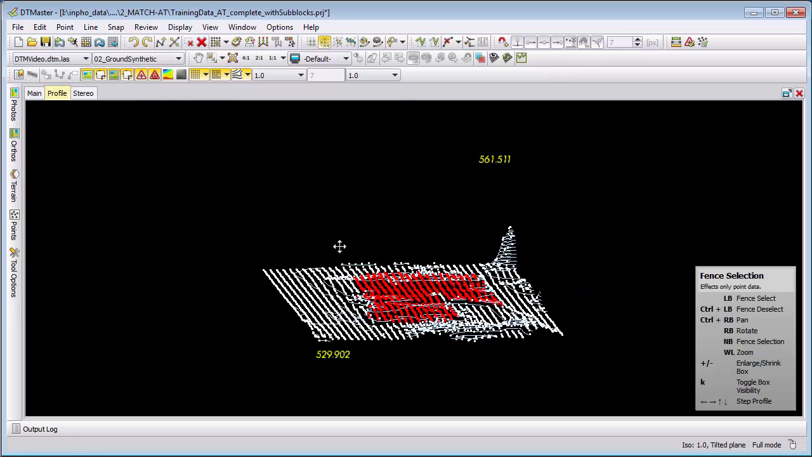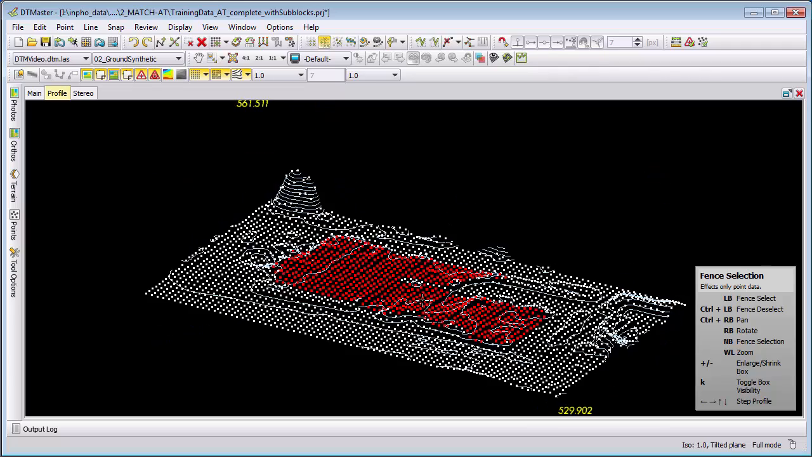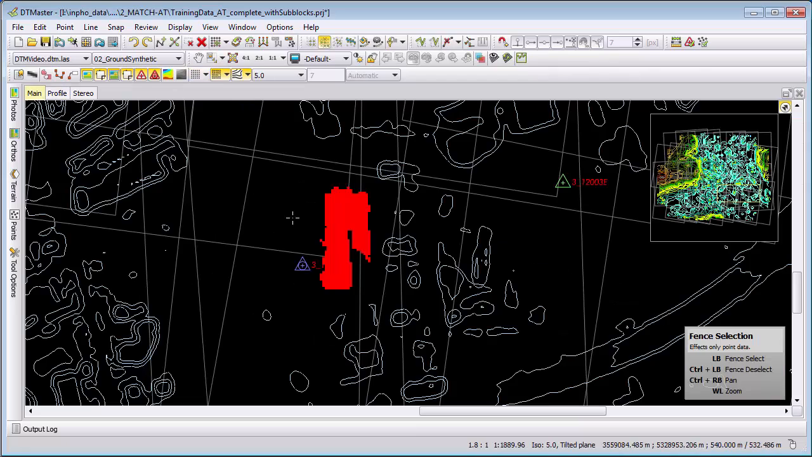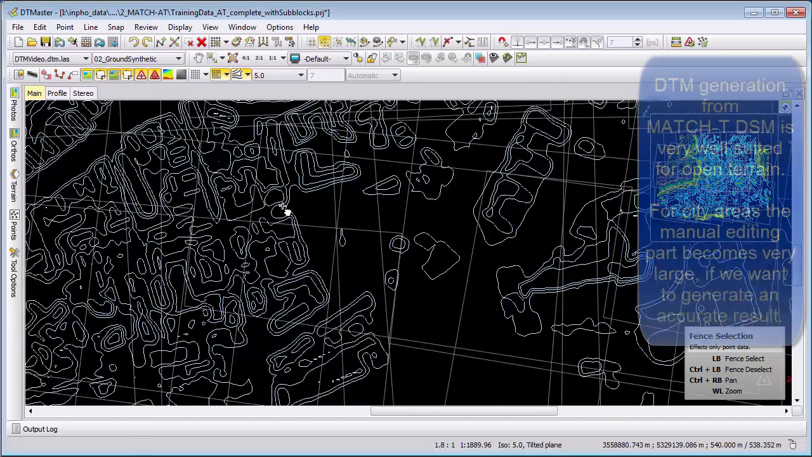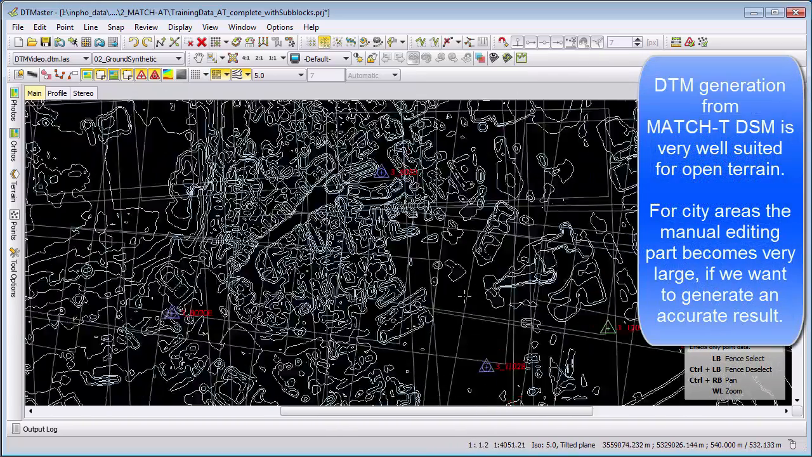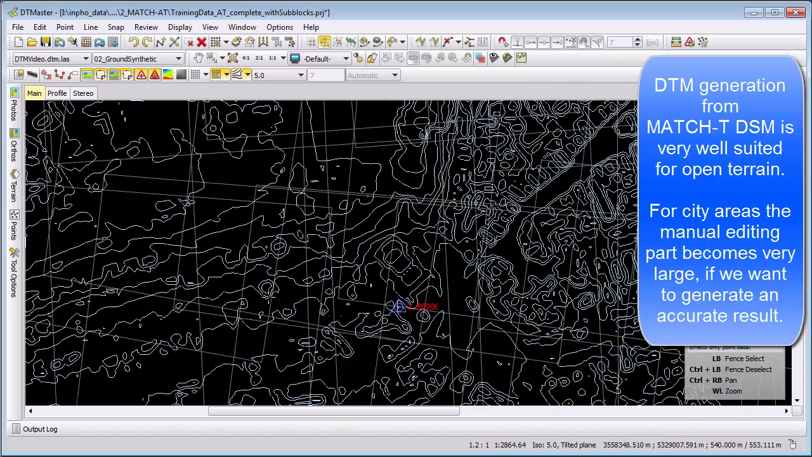So I use reinterpolate here. The points are placed on the ground. I check the result to see if this is fine. When I'm fine, I search for the next part and continue. DTM extraction is very good for open terrain or for areas without many close buildings.